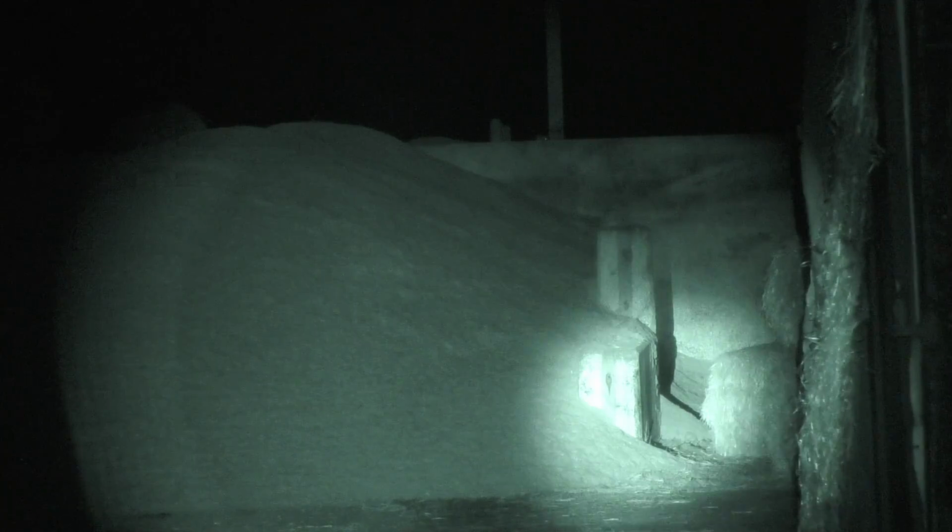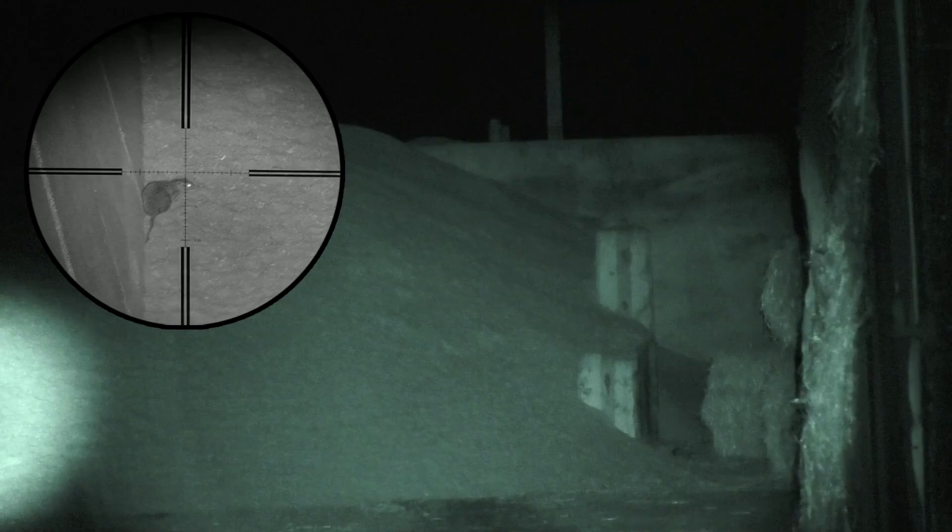You're going to hear it's quite windy tonight, so I'm being pushed around on my trigger sticks a lot.